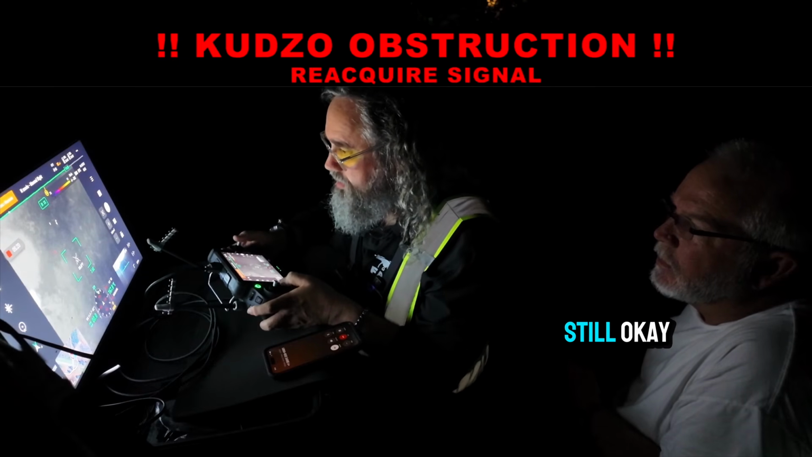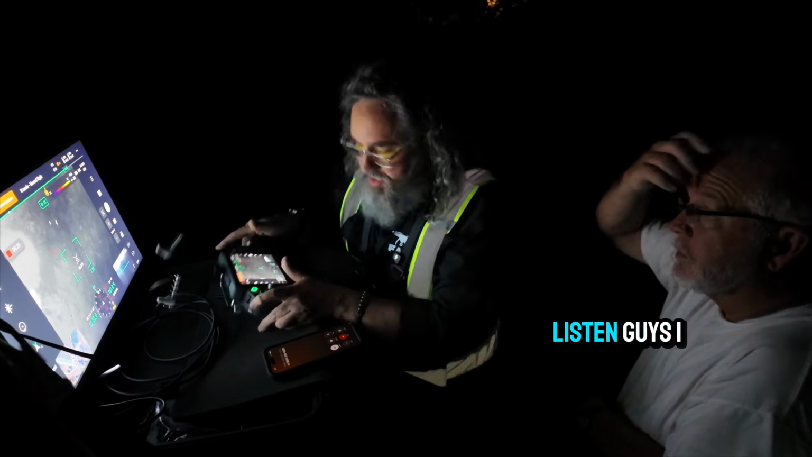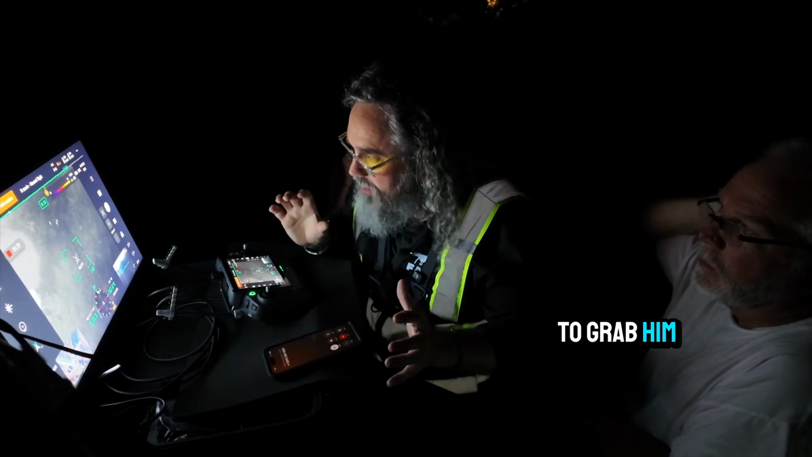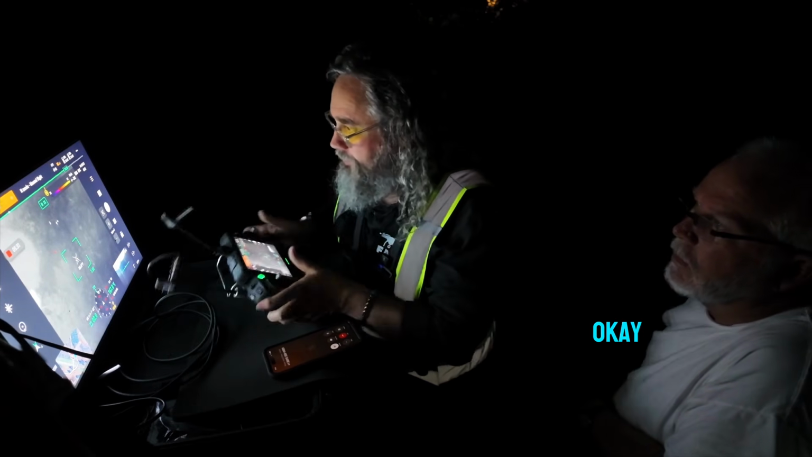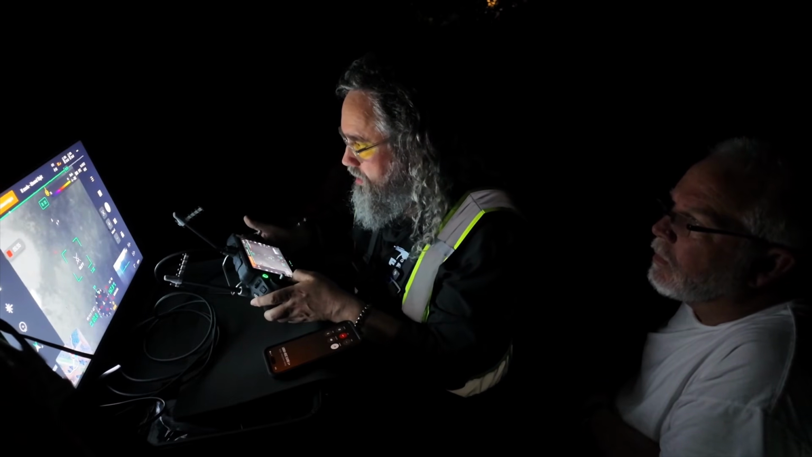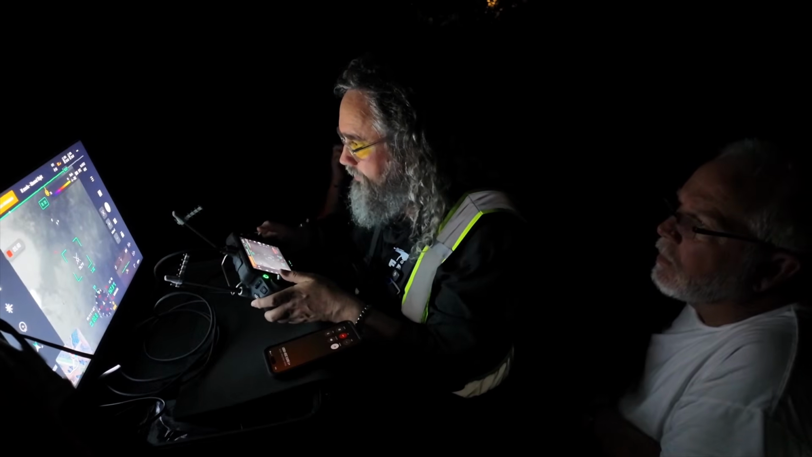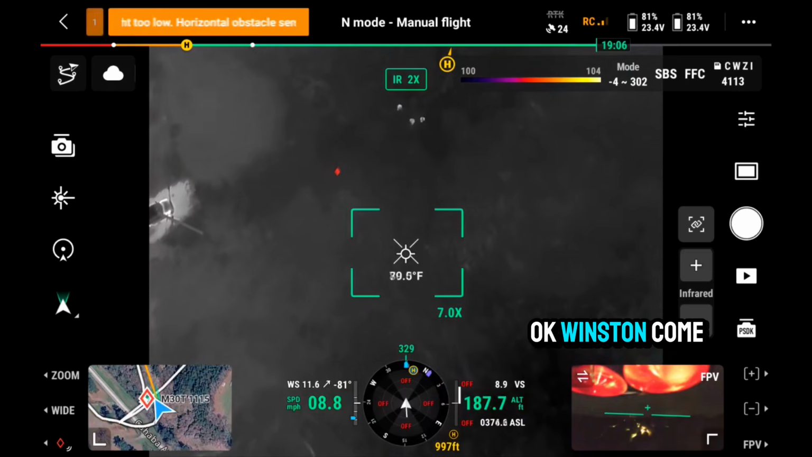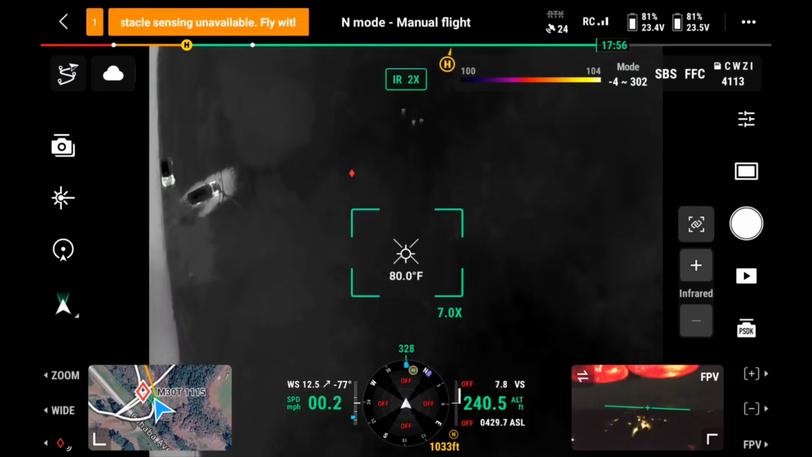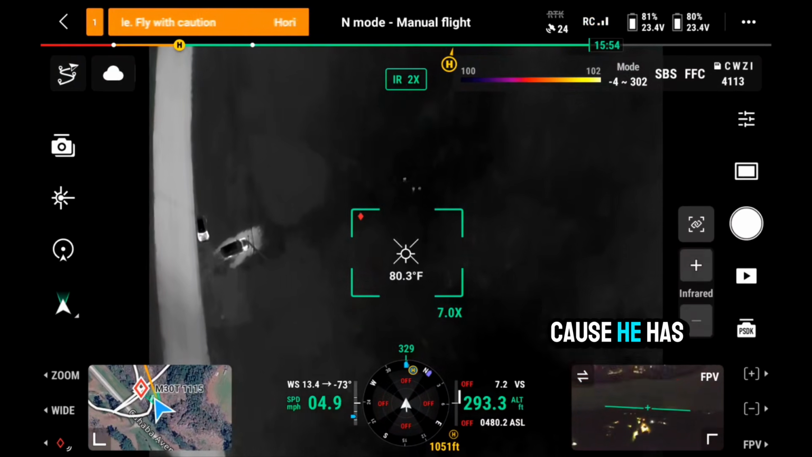Y'all just stay still. Okay. Winnie, where'd you go, buddy? Hey, listen, guys. I want y'all to listen to me. If you get that close to him again, I want you to grab him. Okay. All right, hang on. I gotta find him again. Y'all just stay right there for a second. I gotta find him. Winston, come here, buddy. Just stay put, because he has disappeared.